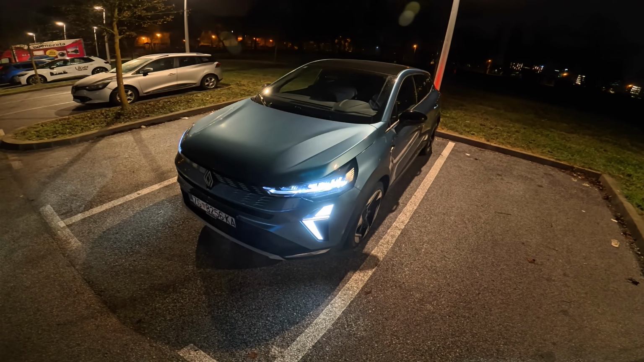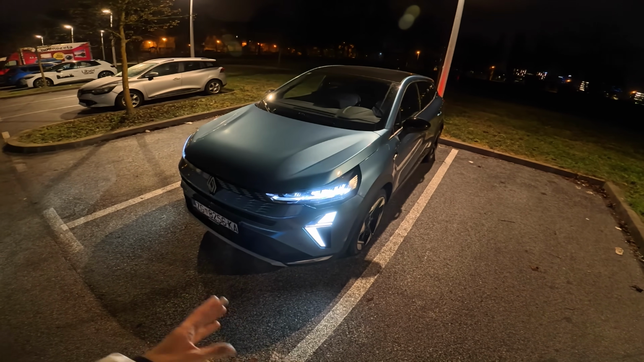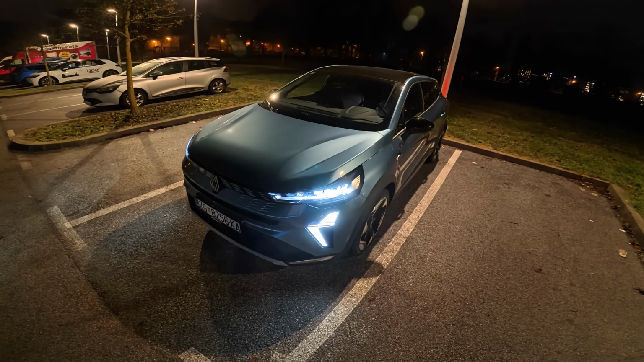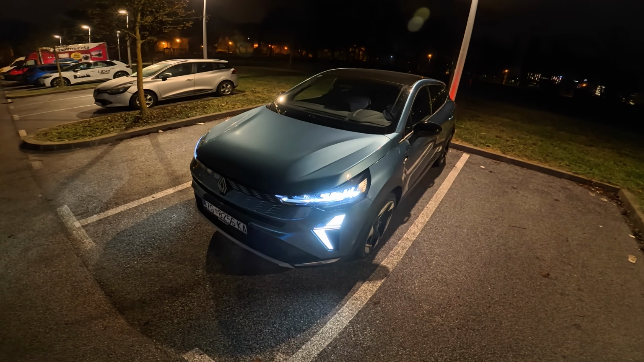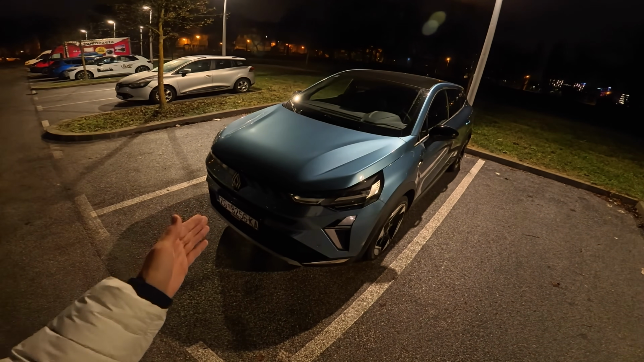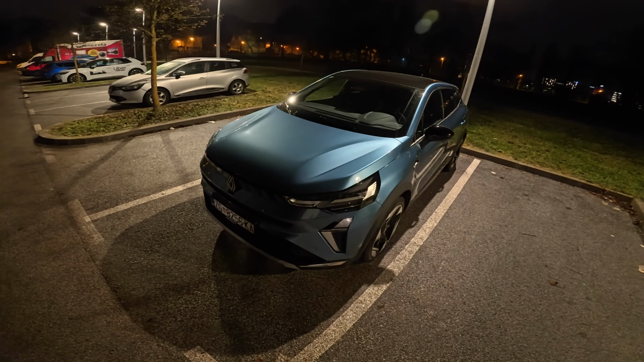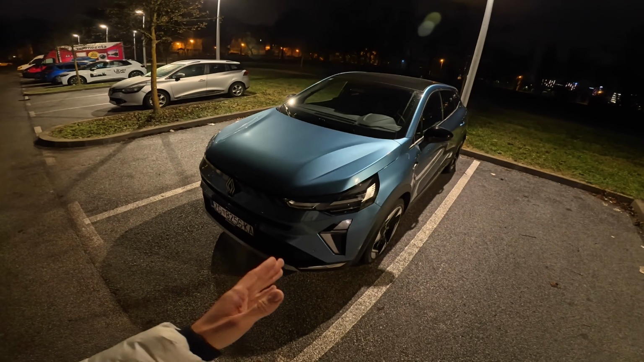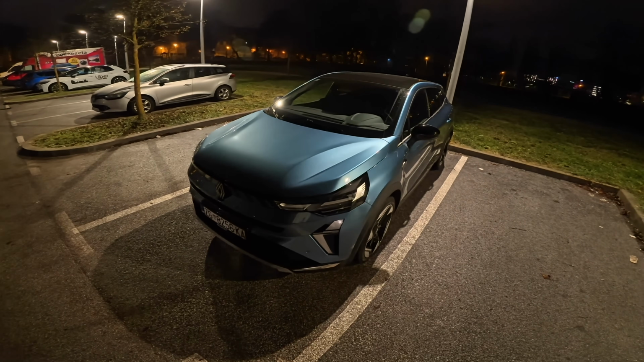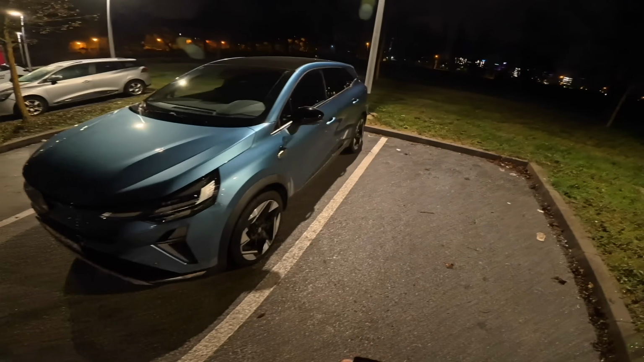Now, Symbioz is currently a full hybrid system. It's the 1.6 liter full hybrid. 143 horsepower is the system horsepower, but inside is a 4-cylinder naturally aspirated petrol engine producing 94 horsepower, and there's the electric motor producing 49 horsepower. These are both combined. It has a multi-mode automatic.